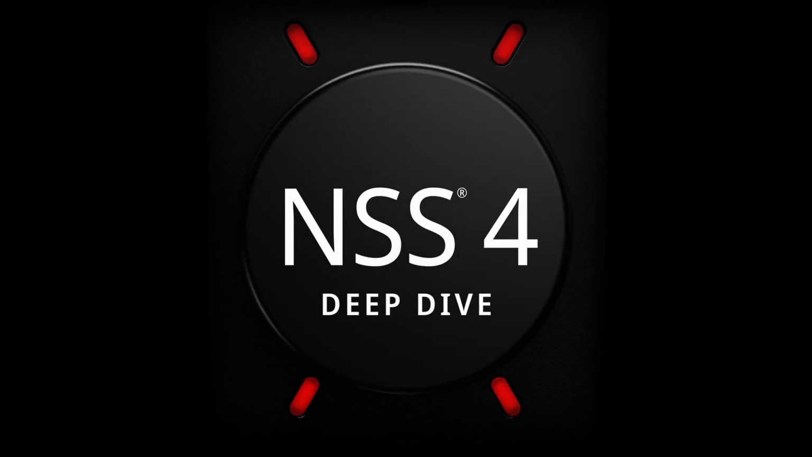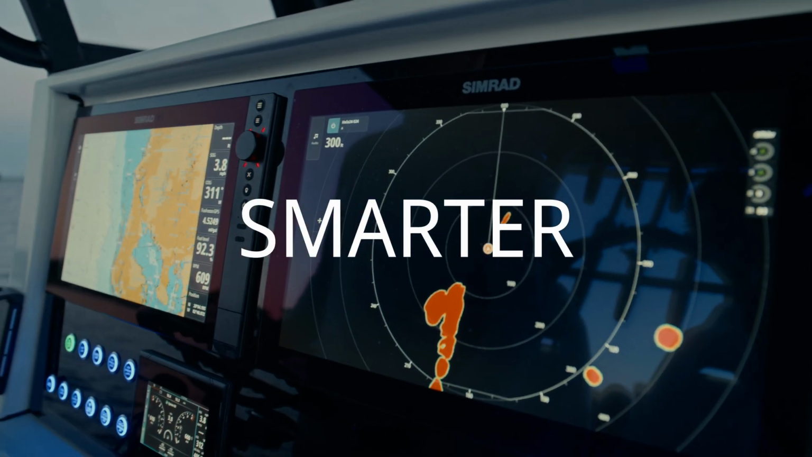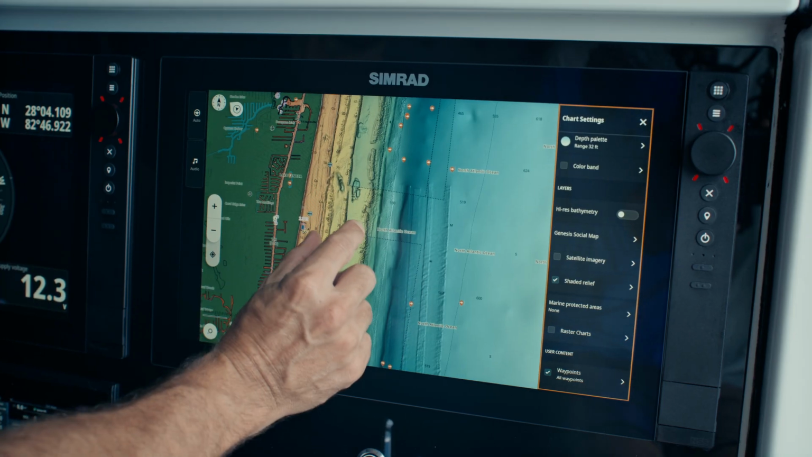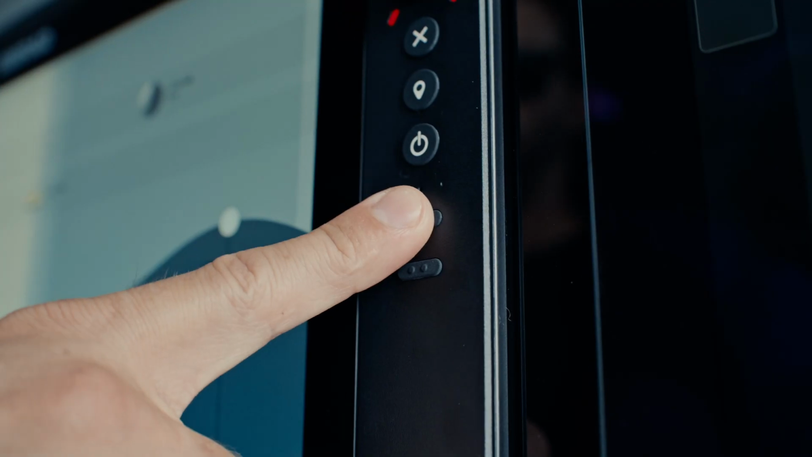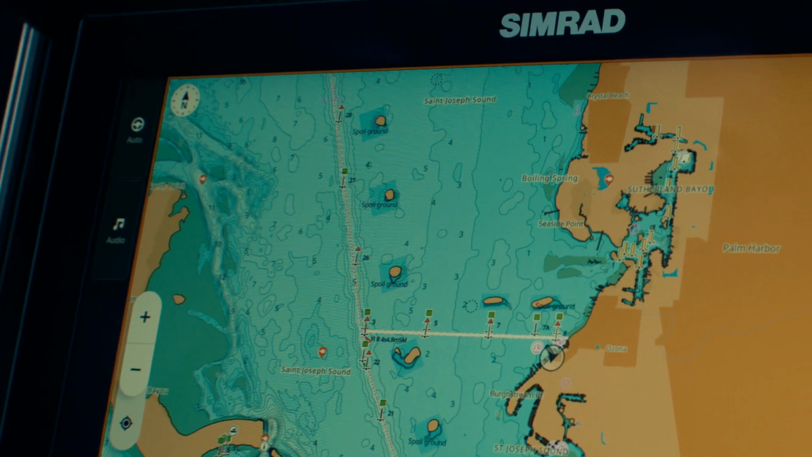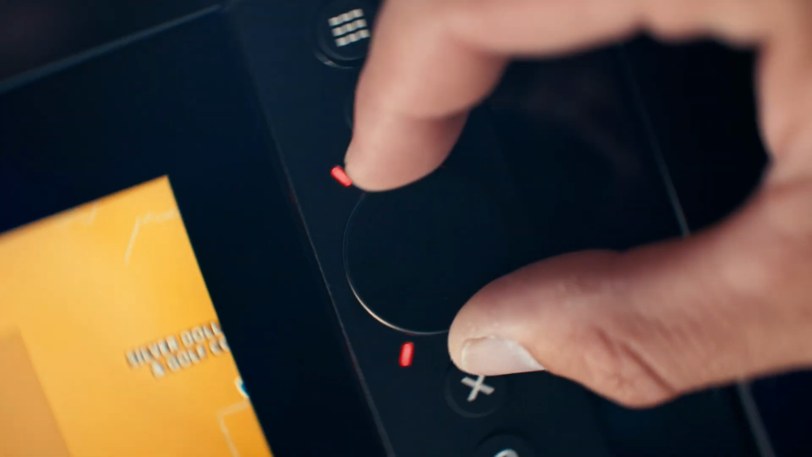Welcome to the Simrad NSS 4, sleeker, faster, and smarter. When we say NSS 4 is fast, we mean it. This video will provide a hands-on, real-time look at NSS 4, walking you through its speed, features, charting capabilities, and more. This is just a snapshot of what's possible with the NSS 4 as we prepare to set new expectations